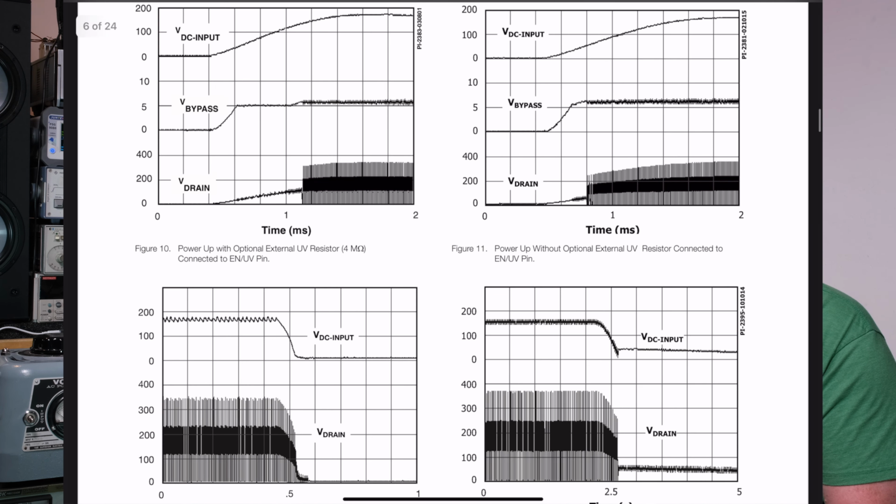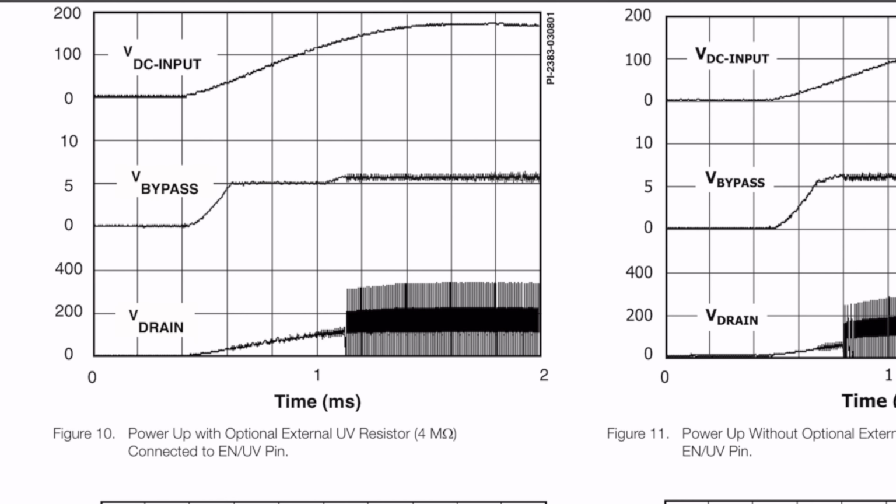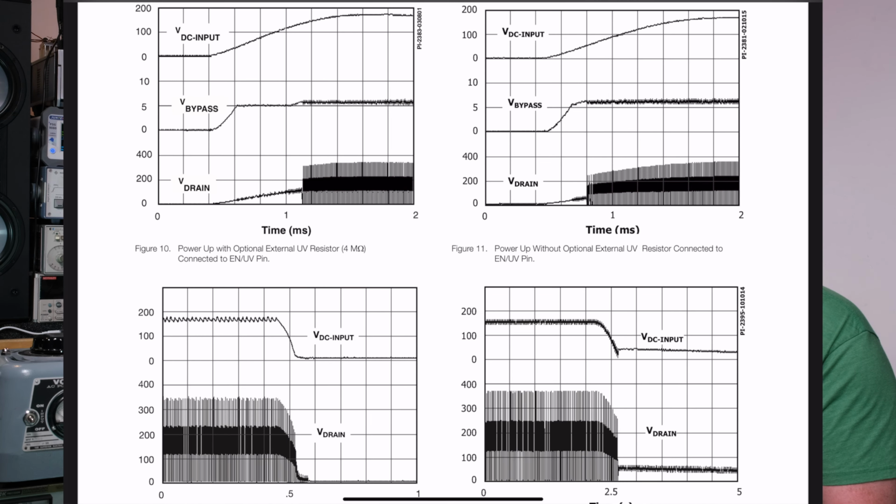All right, guys, so the top waveforms show as the power comes up, DC input comes up, it waits until it gets to a certain level, and then it starts pulsing. So the bottom waveform on the top left graph, you see V drain. When the drain starts switching, you can see, oh, okay. And also you can kind of see it ramps up a little bit, the switching. The peaks of those switching waveforms aren't all level on the left, so it's kind of a soft start is what it does.